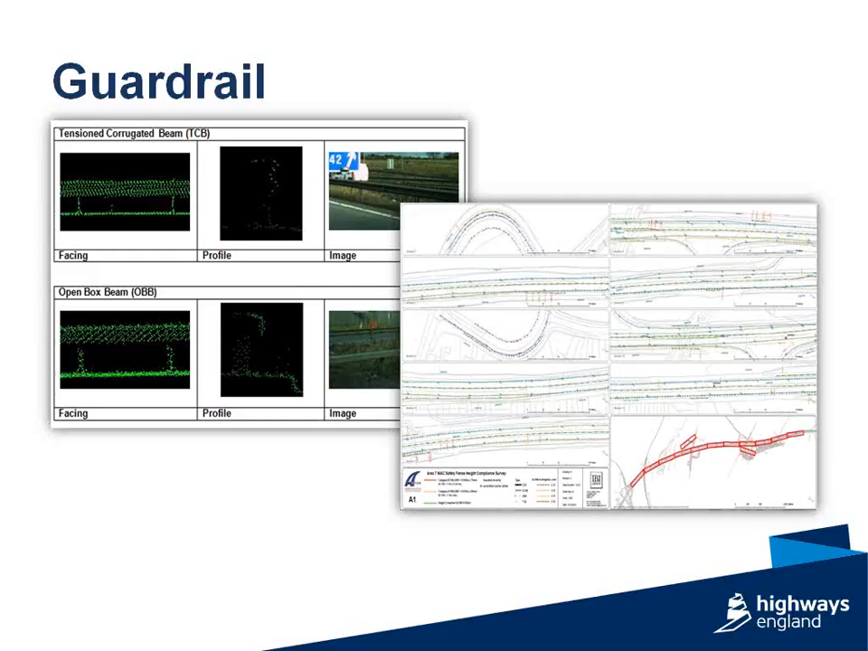So we could take a spot height, we could look at the average 10-meter length, and we could say yes or no, it matched the extracted point cloud height. And every time, it did. So we knew there was a robust and reliable way to extract guardrails on the network. And this initial project was 1,500 lane kilometers long. So it's a substantial project.